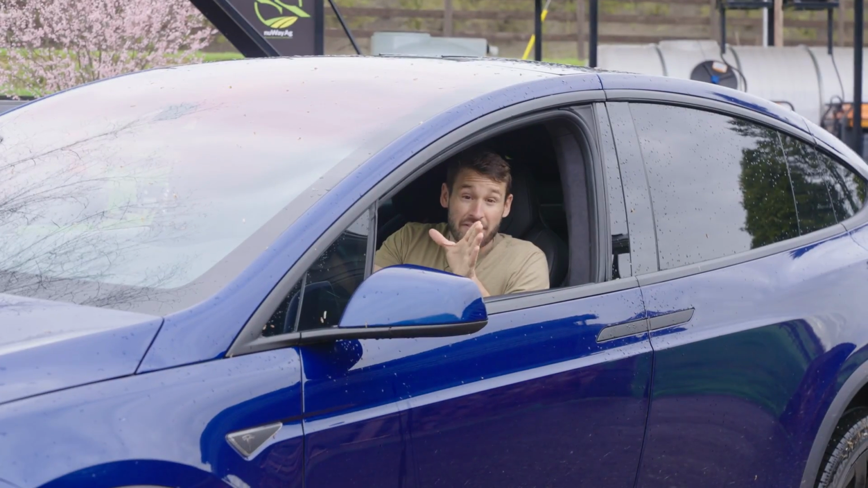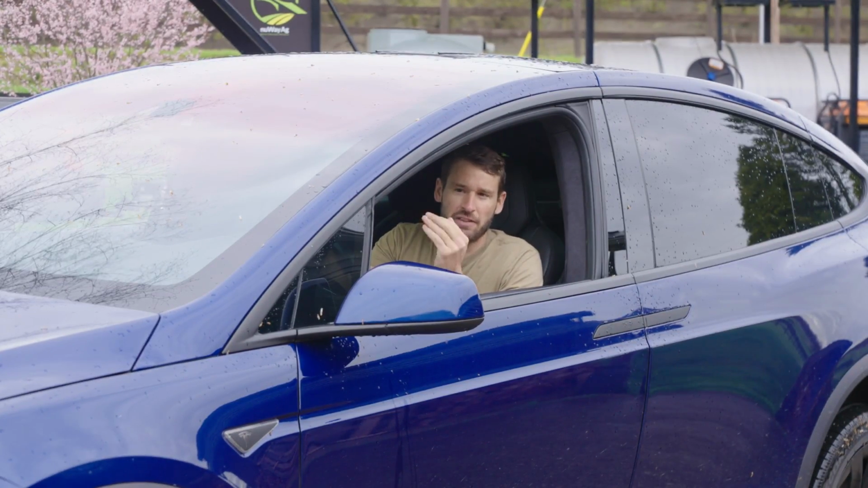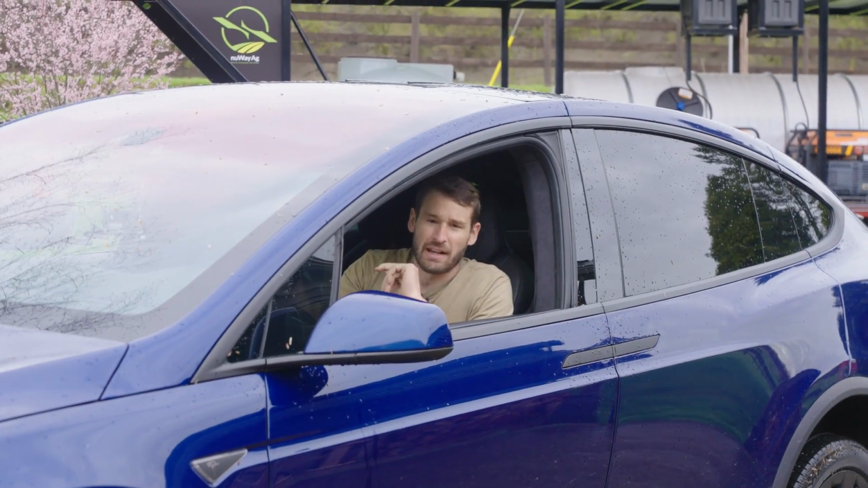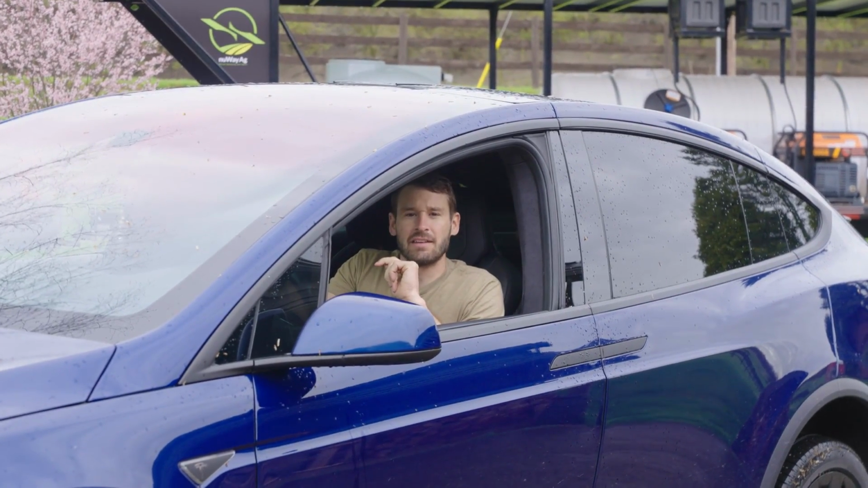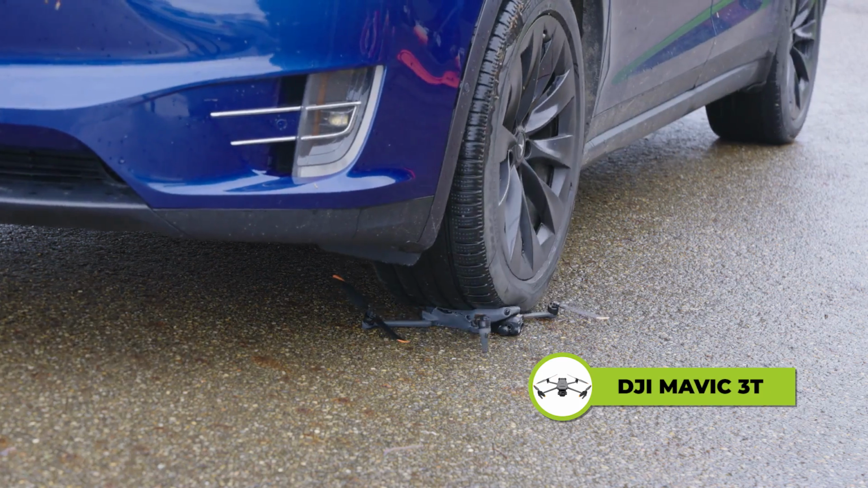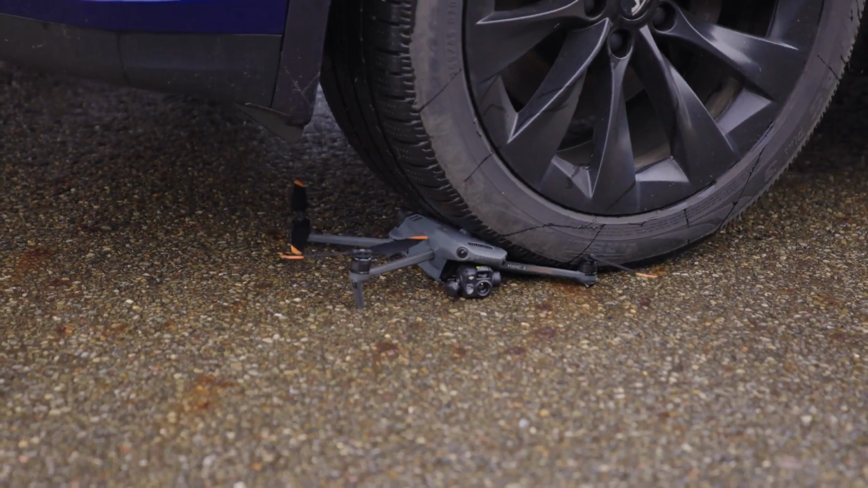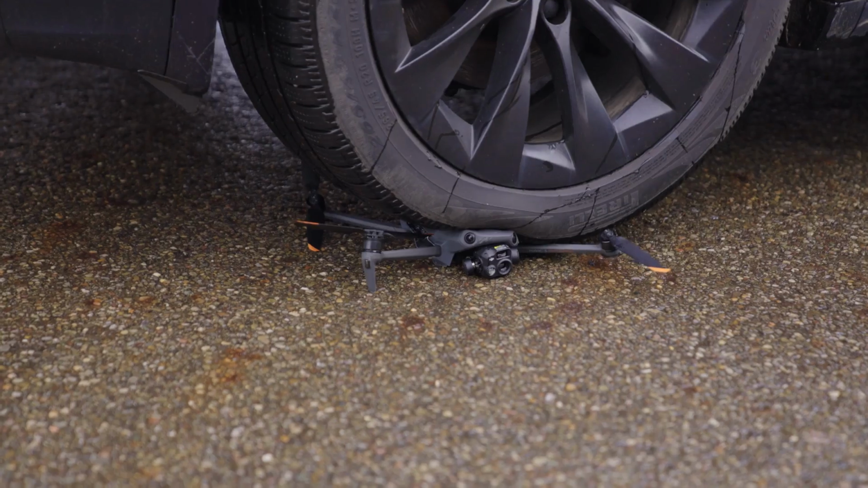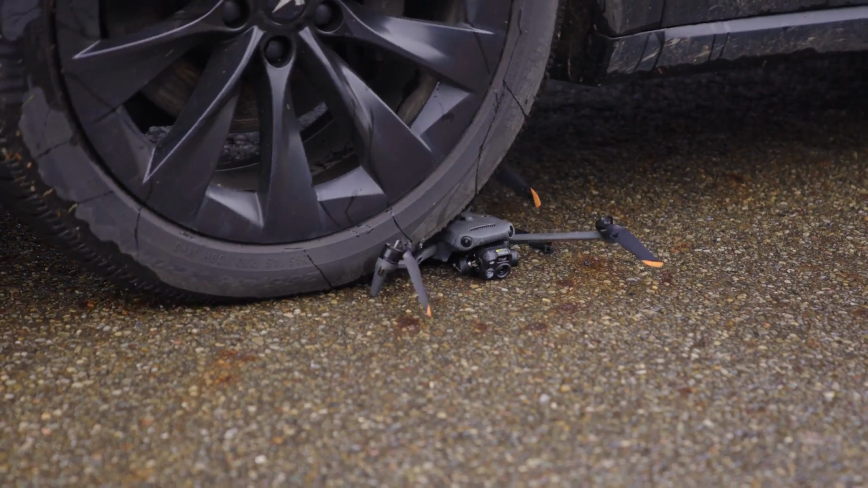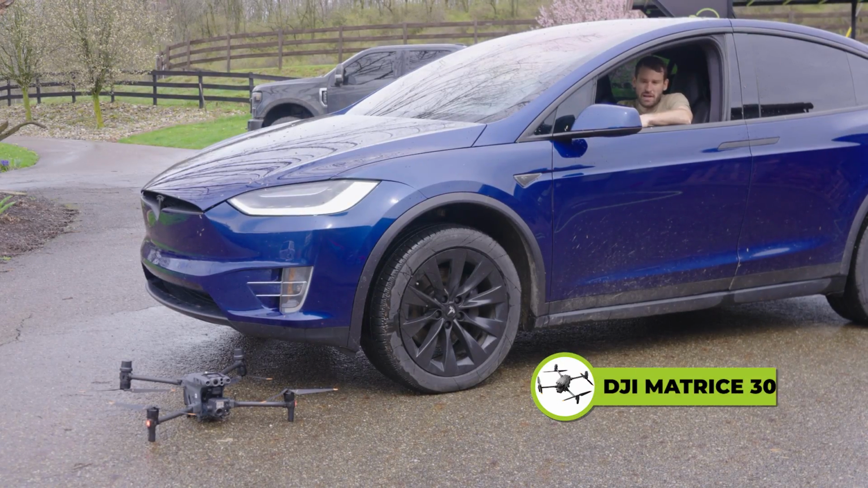All right, guys, obviously we have to do a durability test and see if these drones can handle the weight of a car. So we got the baby drone down there and let's see if it can handle this. Did it make it? DJI is gonna be like, what the Sam Hill have you sent us? I feel horrible. So the baby drone didn't like the weight of the car.